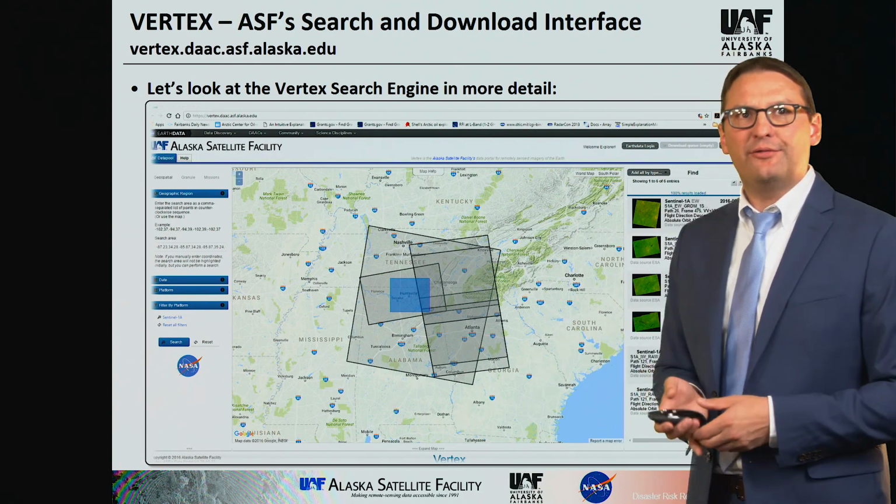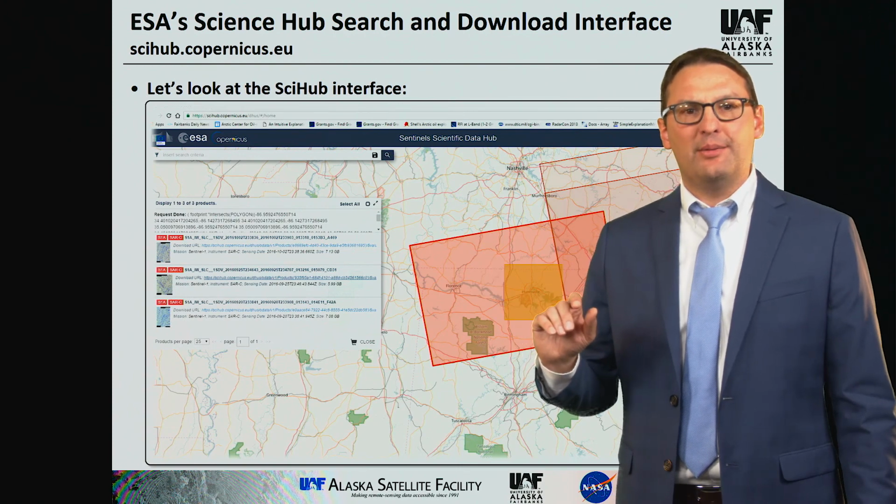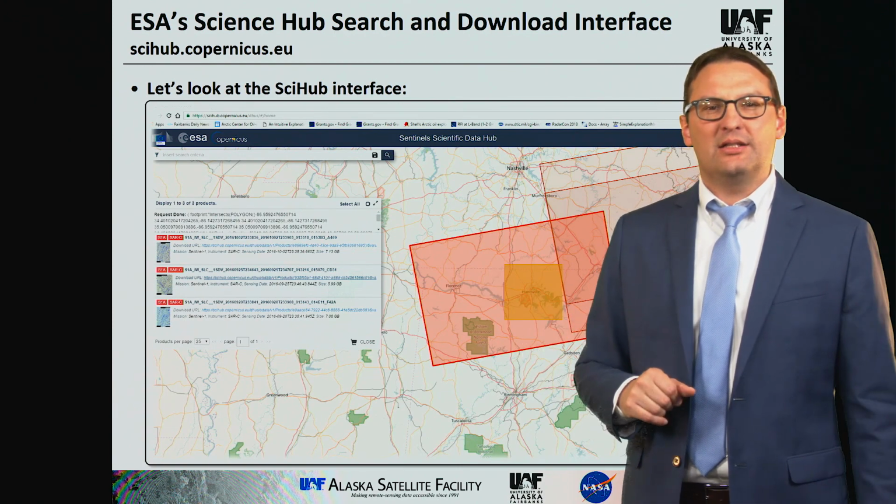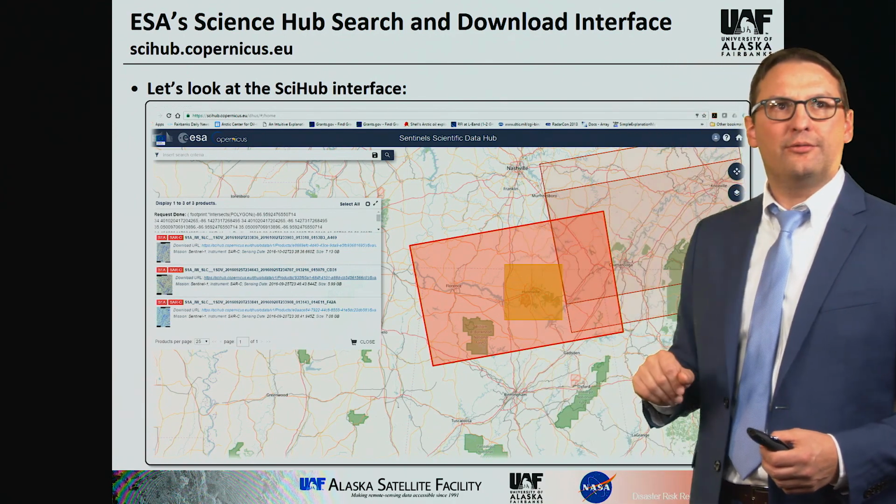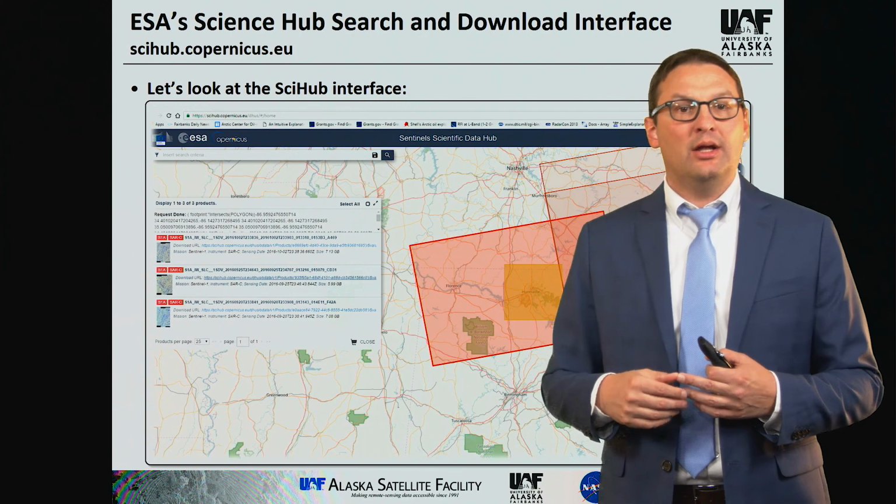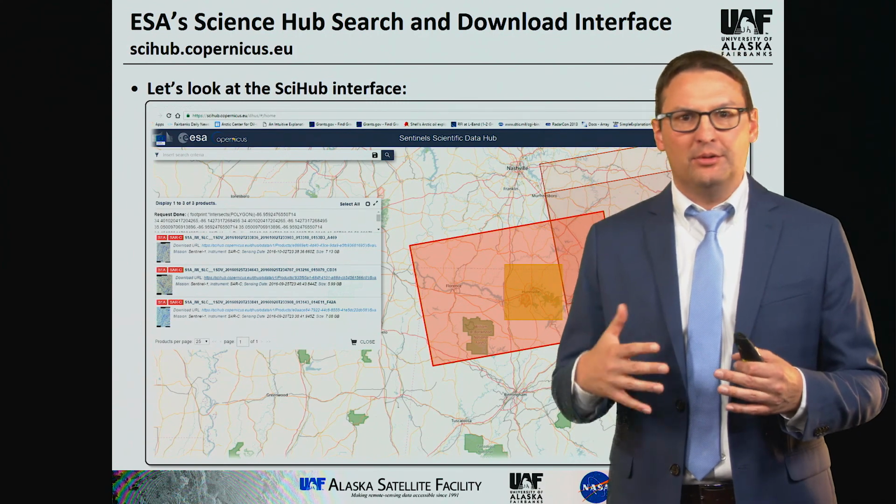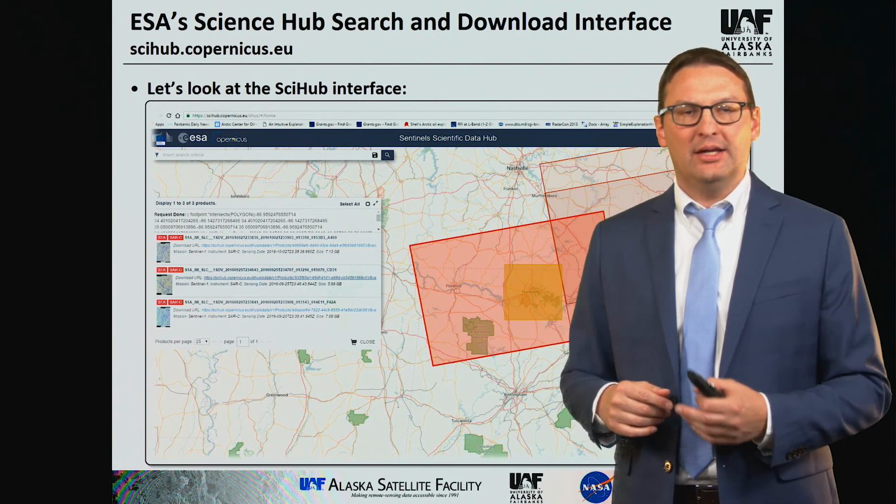So you can use this interface. You can also use the interface provided by the European Space Agency. That's the so-called ESA Science Hub. Again, this is the screenshot for the Science Hub. And similarly here, a login is required, but it's very simple. It's the same kind of information that is requested by ASF.